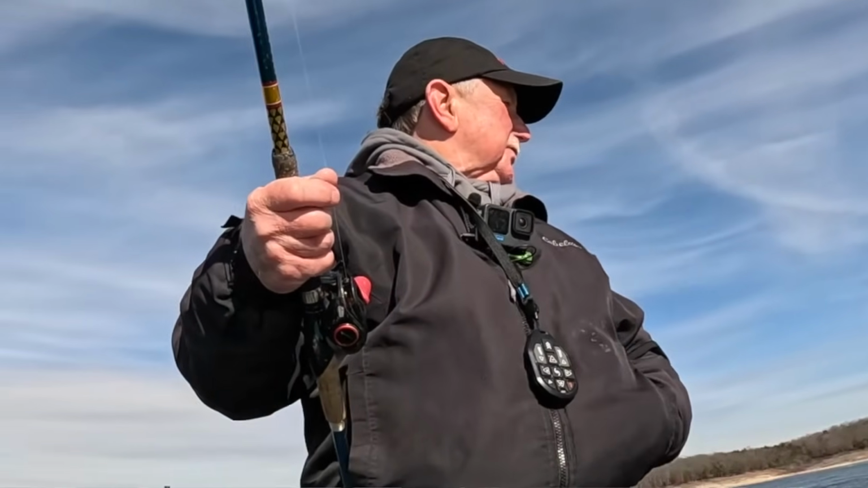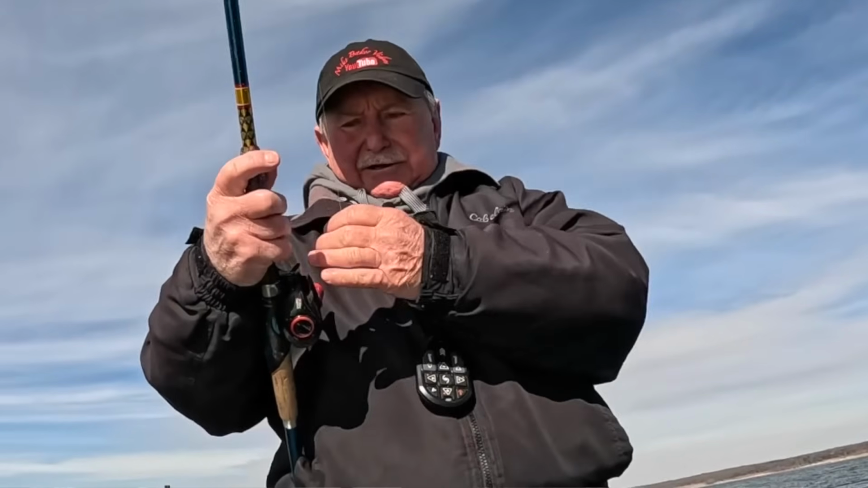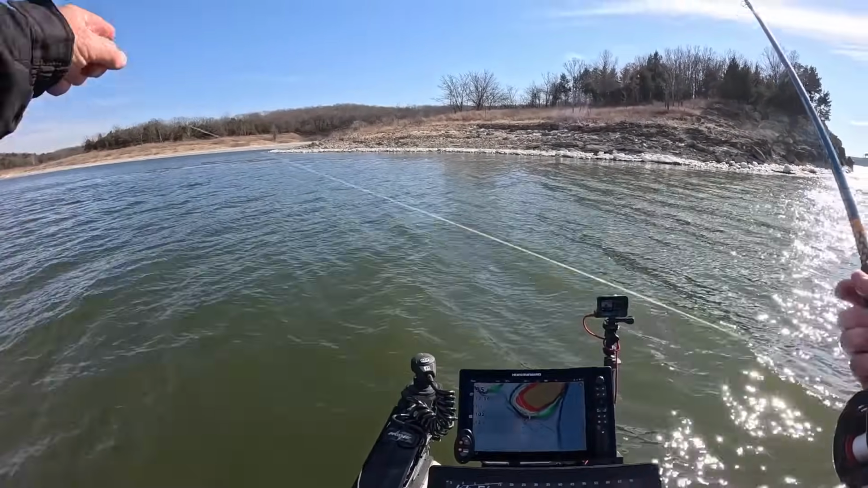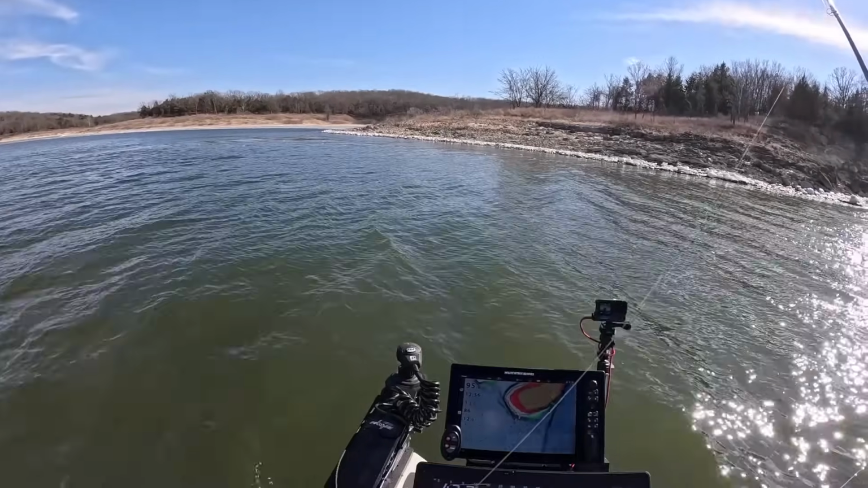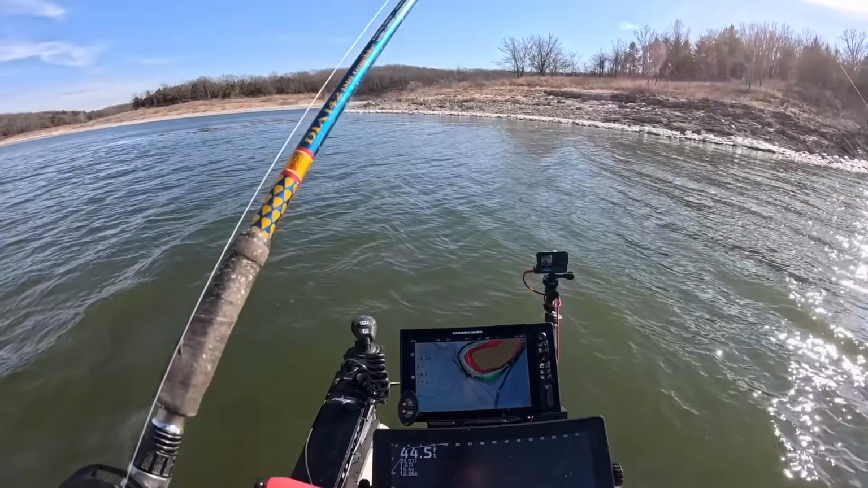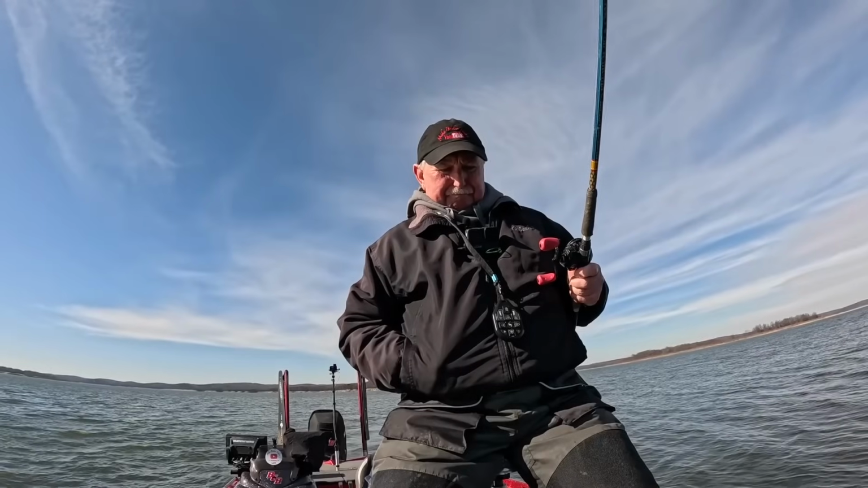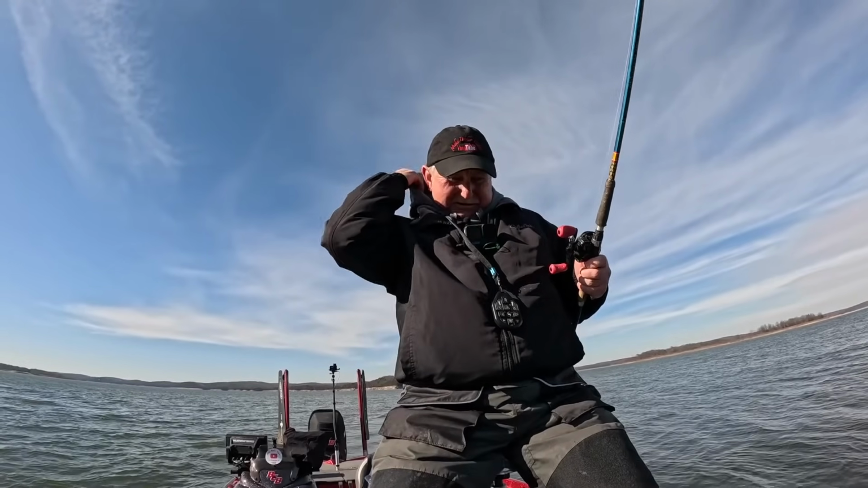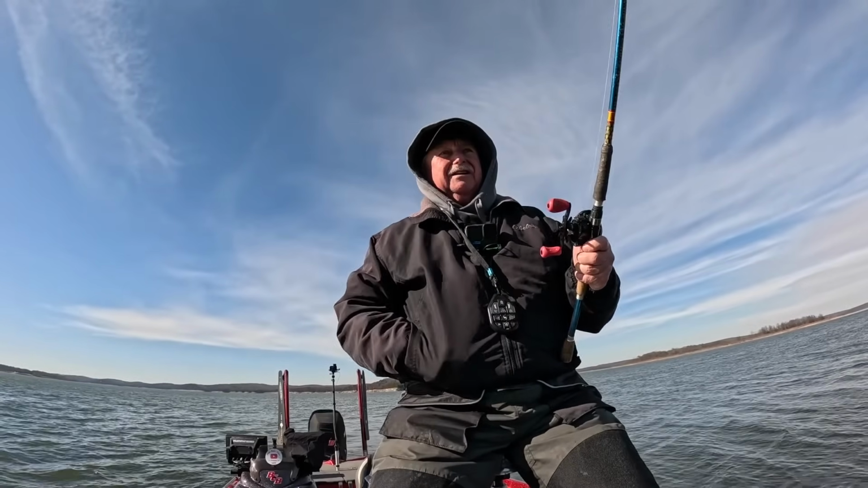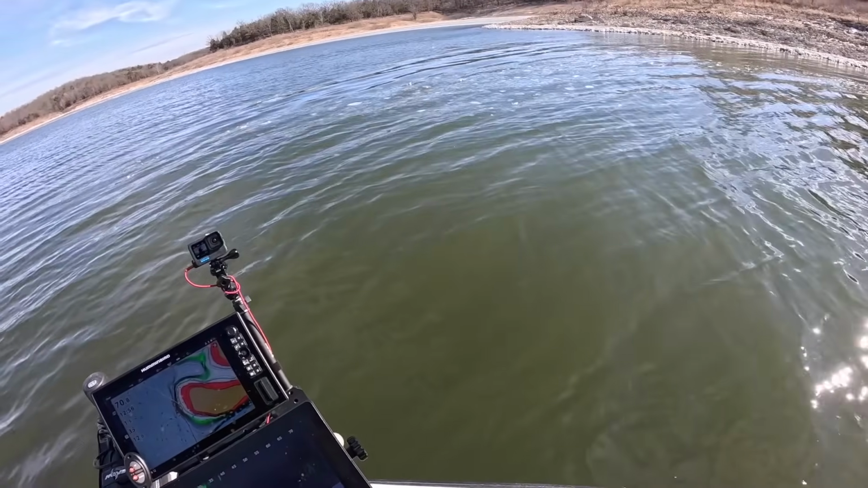Let's see if we can move on, kind of get around this point, get out of that wind a little bit. I'd like to go back up in this cove in front of us, but it's all ice. There's some brush piles back in there and some deeper water, but can't get to them. Better put my hood up. How come I don't have that up? Got patches of ice floating out here.